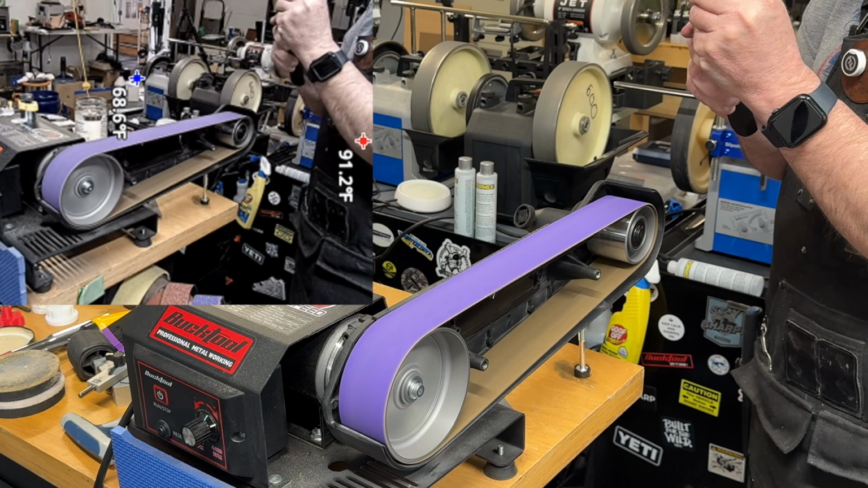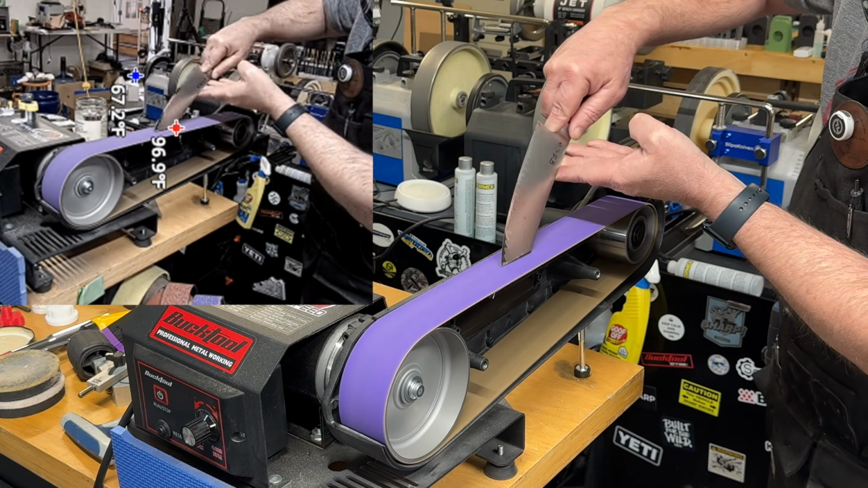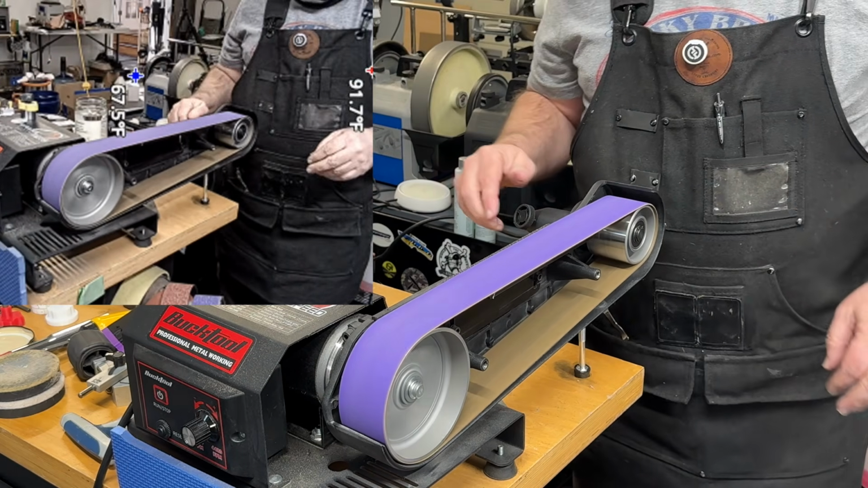Occasionally you're going to see me turning the knife to its side a bit. That's to remove some of the burr that's building up there, but also to round that spine out to make it nice and smooth.